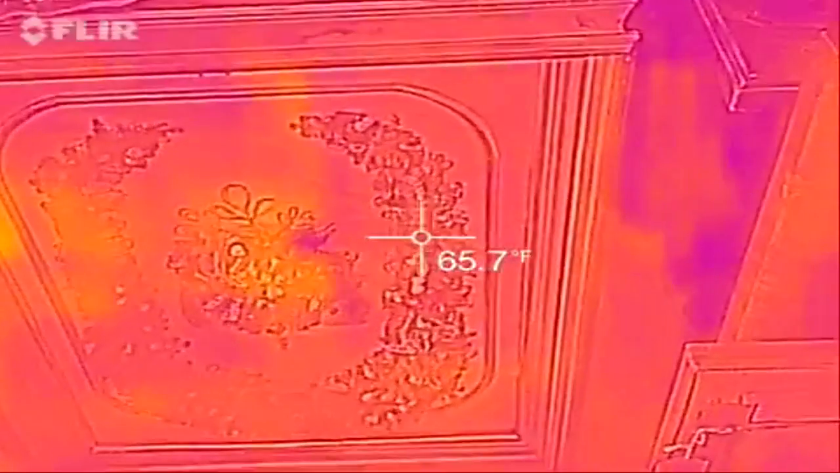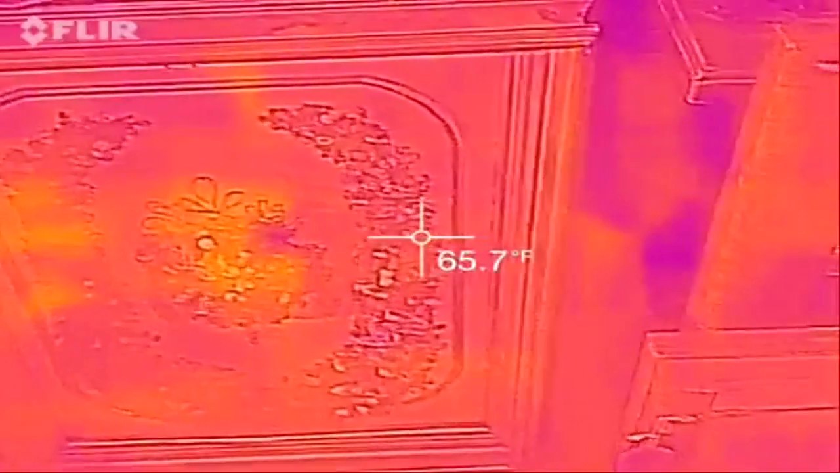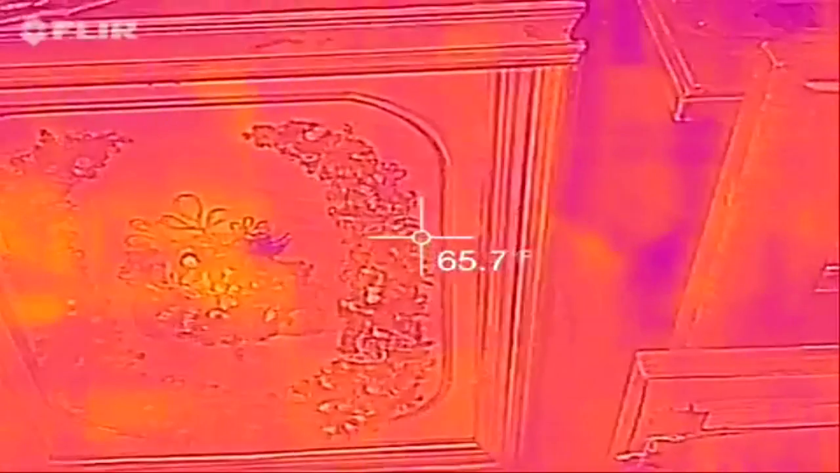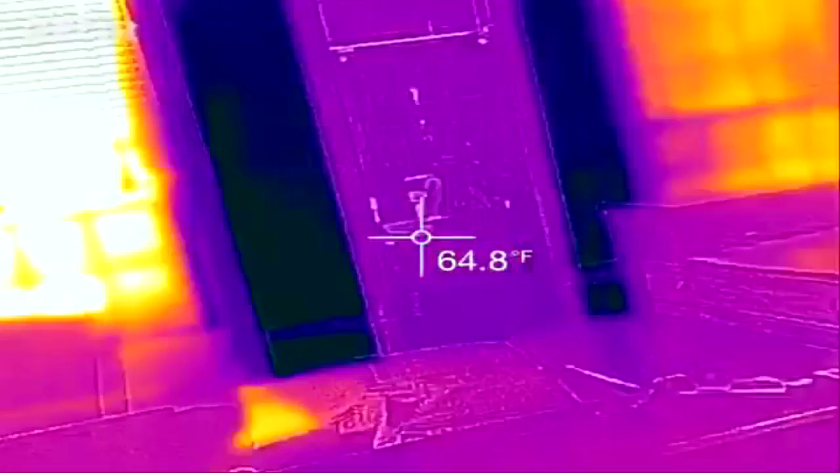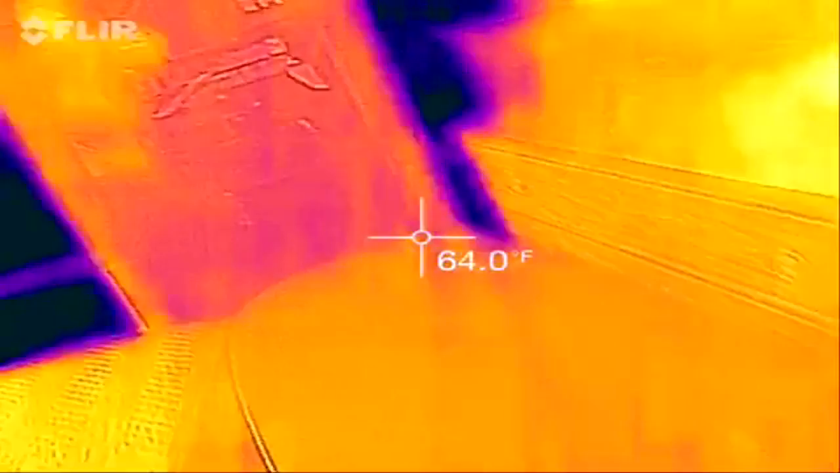There is a little bit of warmth in this hair wreath, which I find odd unless it's a pure reflection. Here, let's see what we look like in a mirror. There I am in the mirror right there.